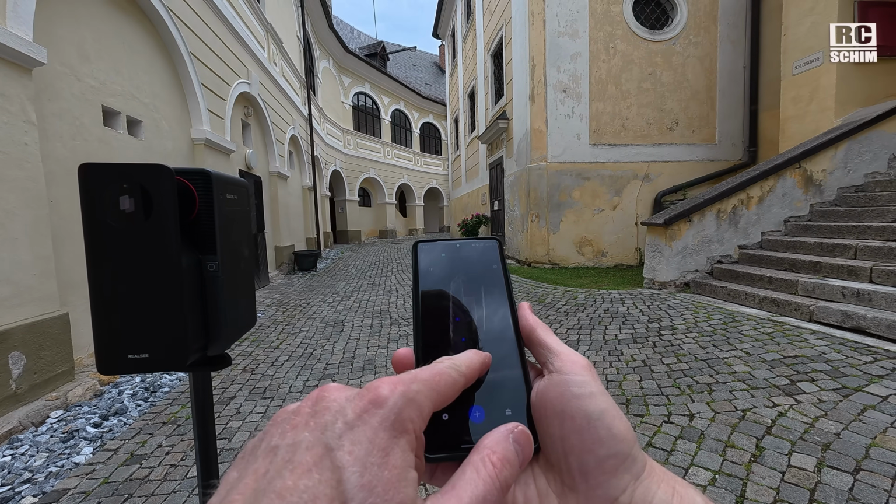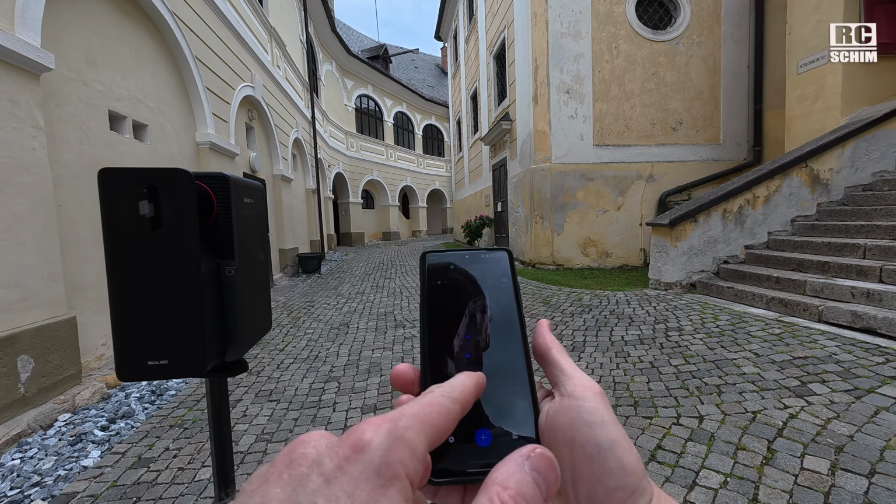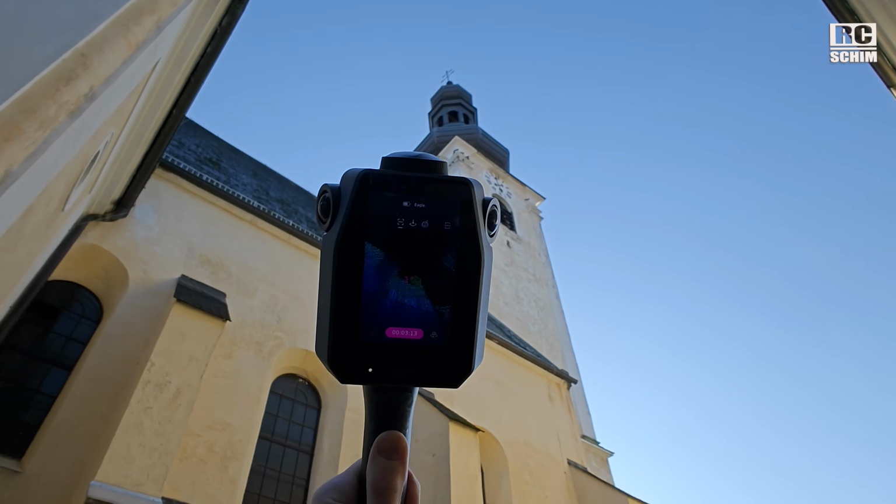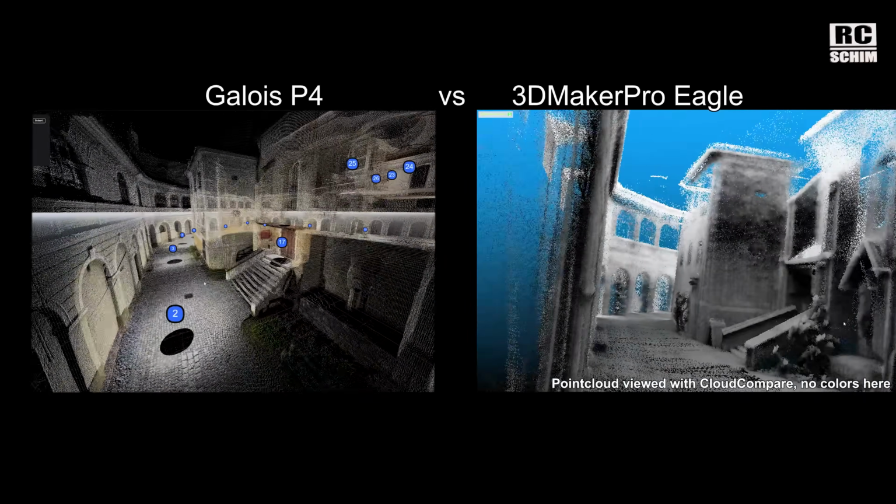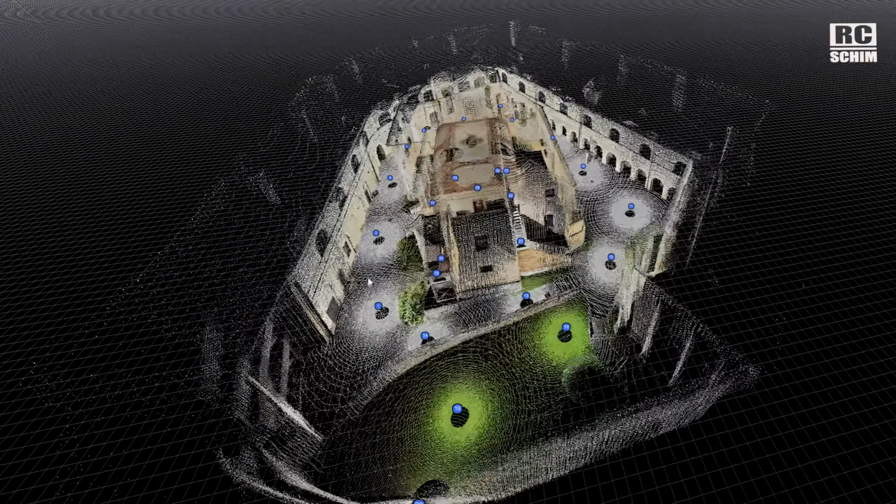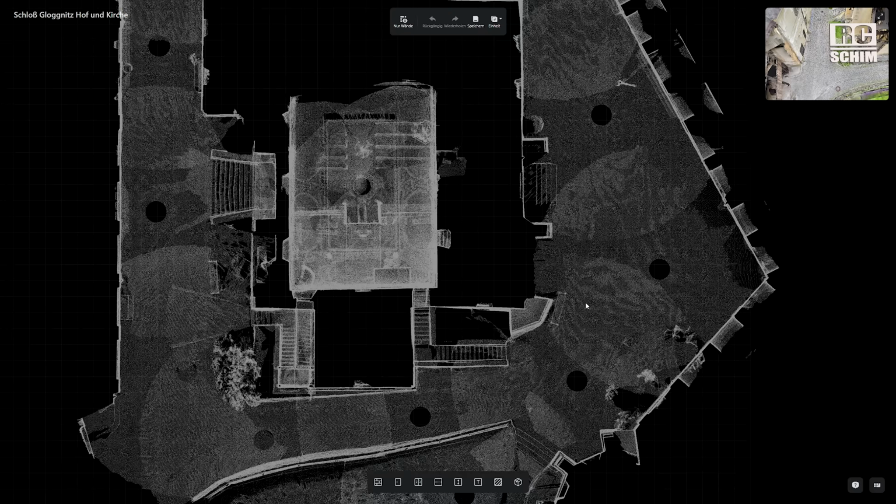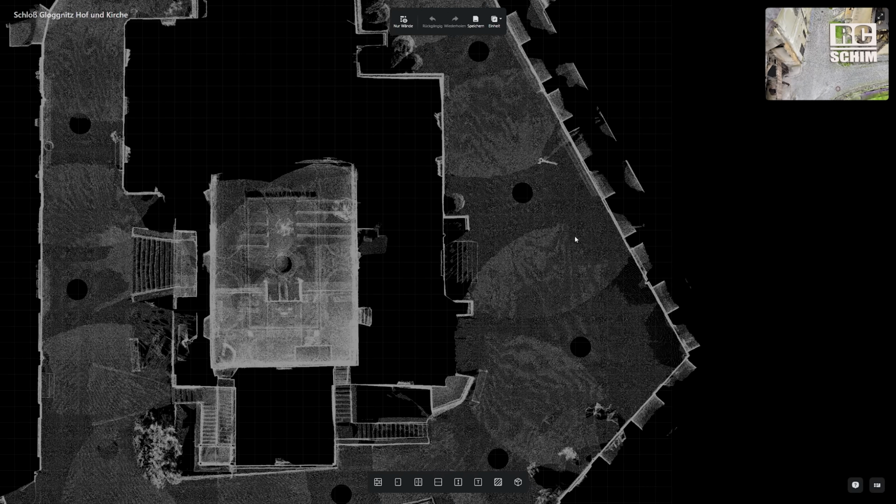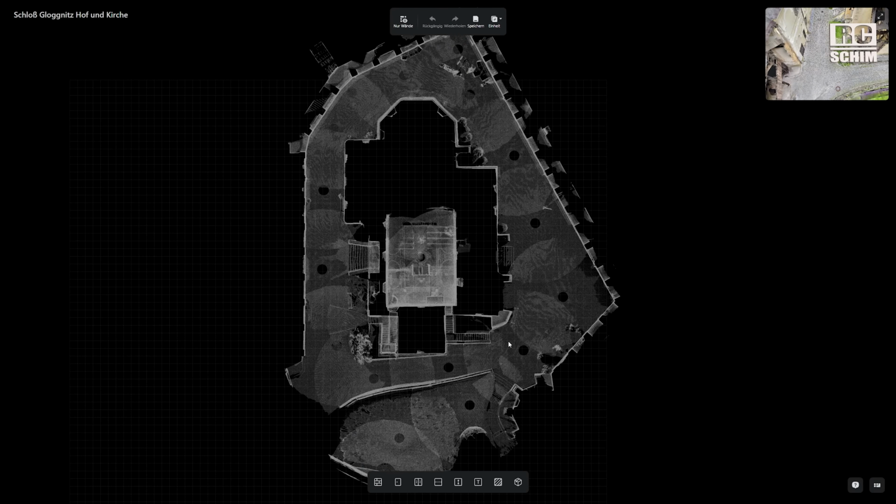Orientation works with around 10 meters distance. I can compare this to my last LiDAR scan here with Eagle Pro from 3D Maker, and this looks already way better. You see my single points? Having around 10 meters of distance from each other gives enough overlap to see unique features, to have a point alignment that's working. But I love this X-ray vision, this top-down view.